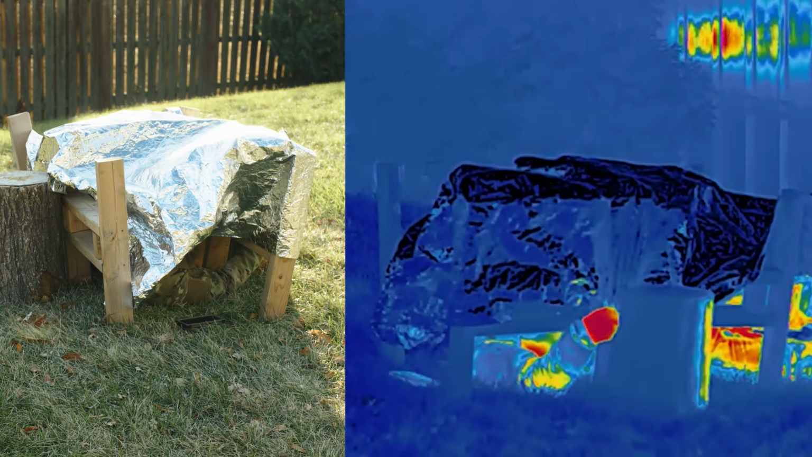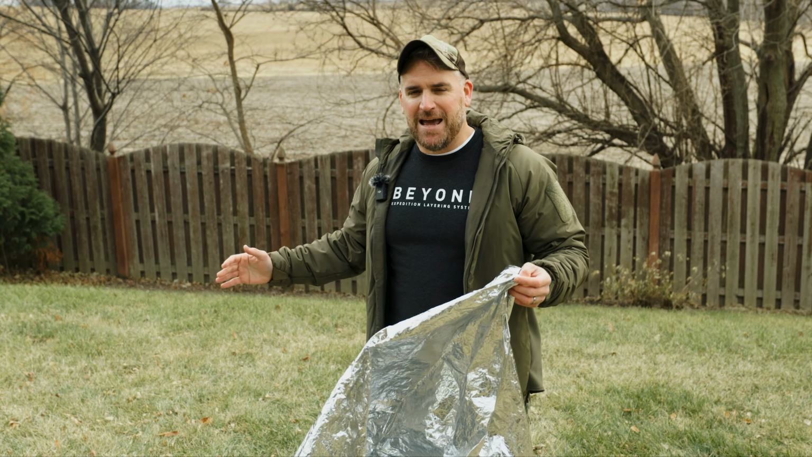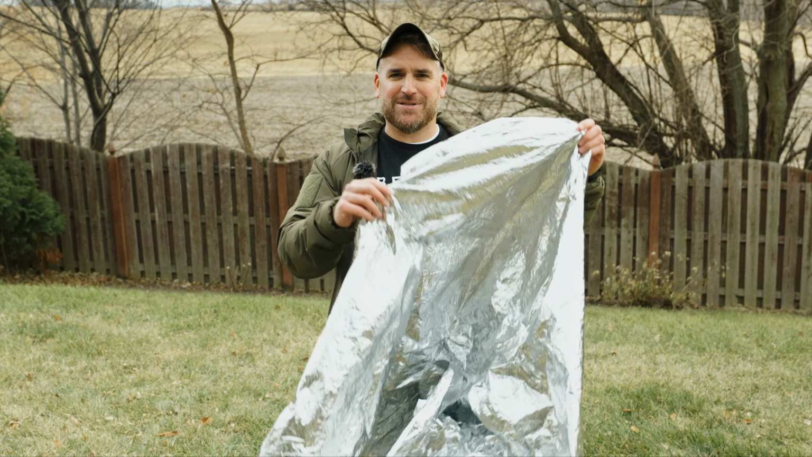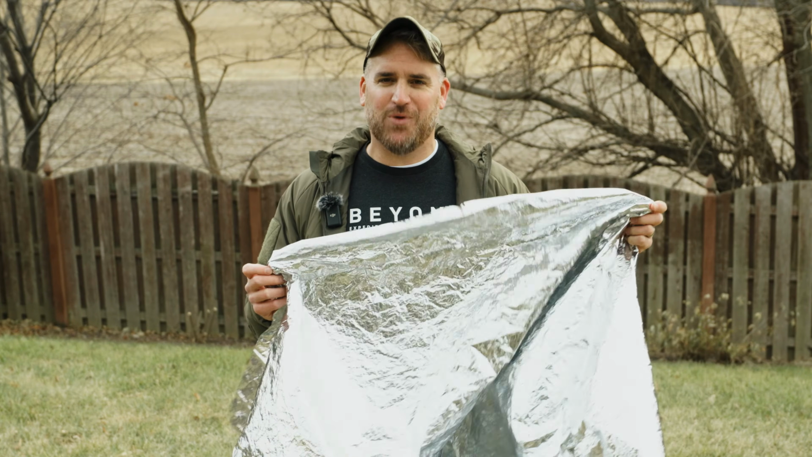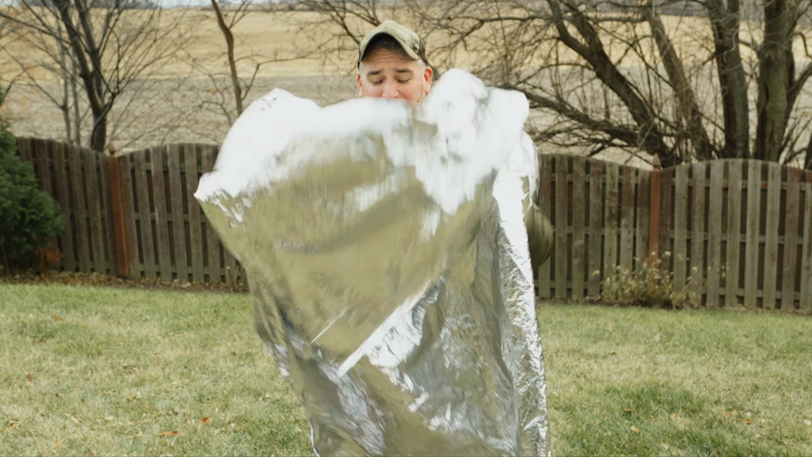And I want everyone to take a moment to imagine if you had the intelligence to build a sniper hide and then were simultaneously so stupid that you use this to build it with. I couldn't possibly think of something that could be worse to use. And it's so insanely loud.